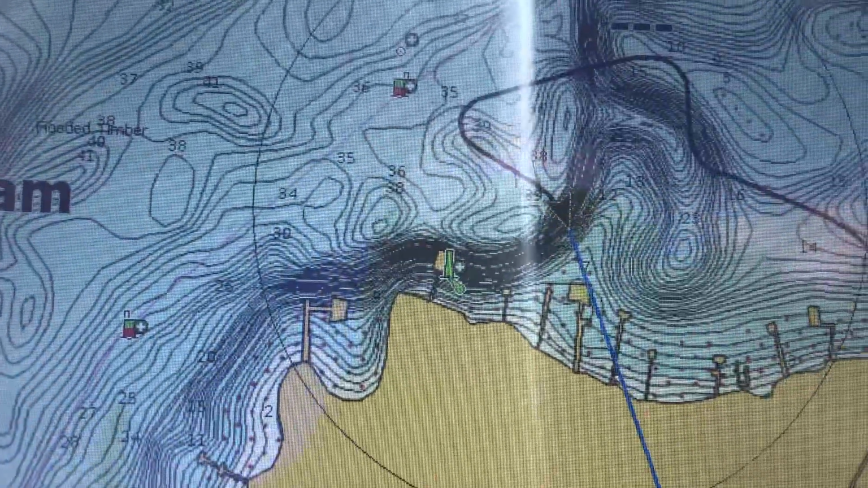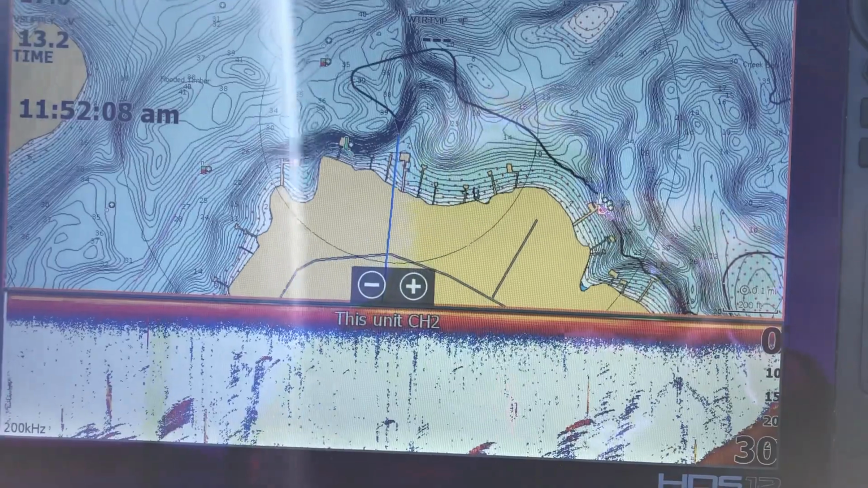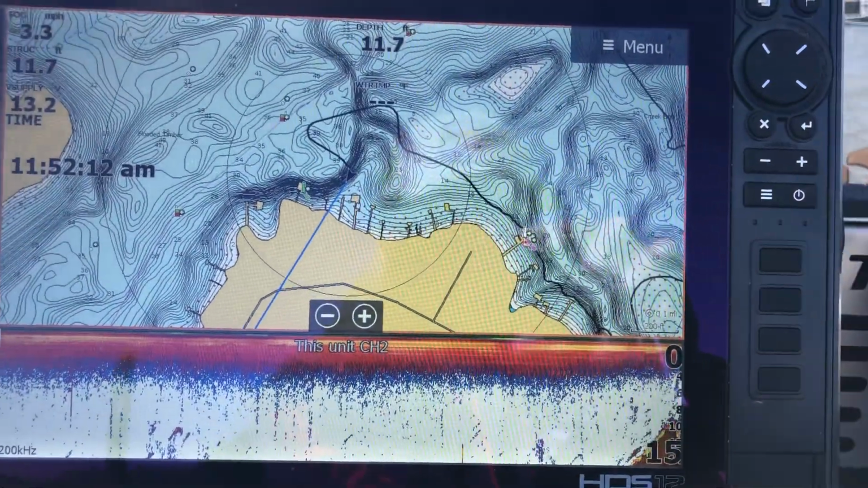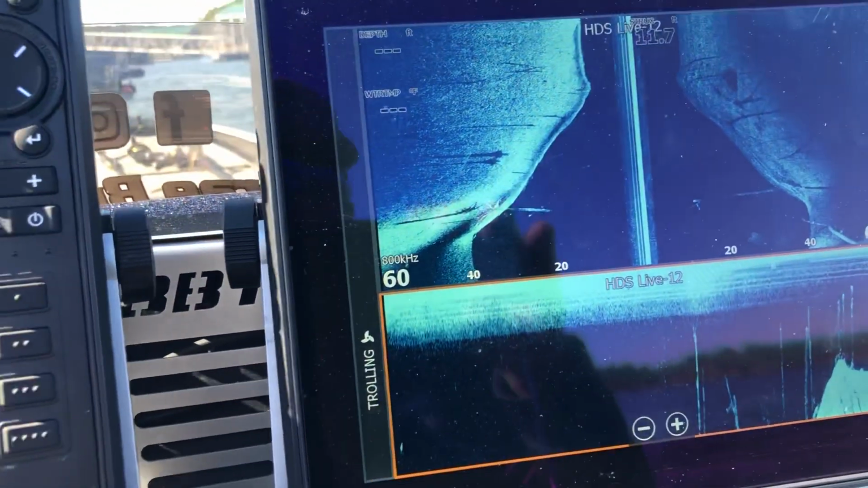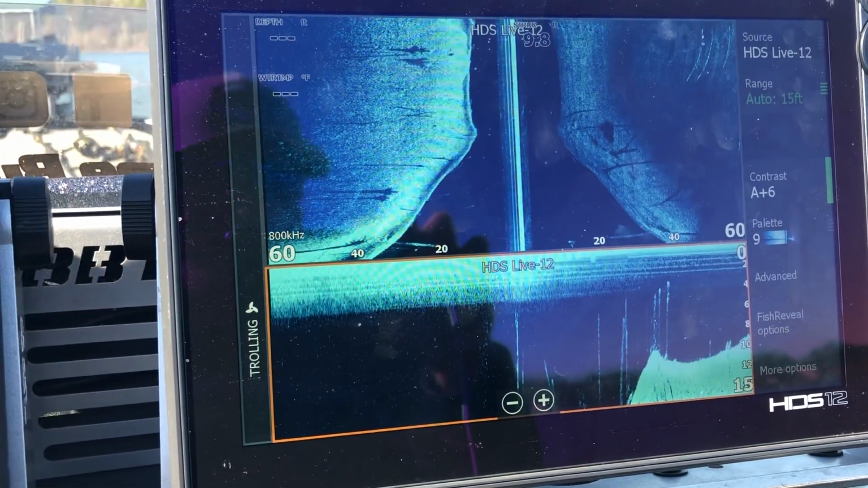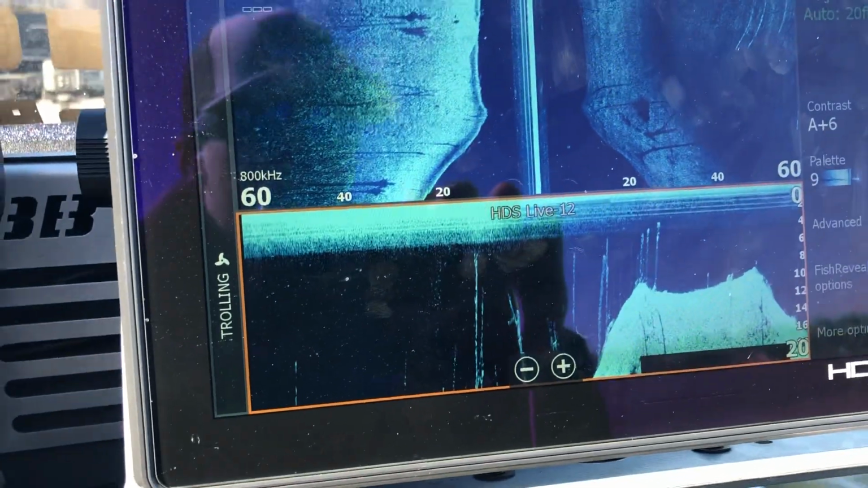You can see where that channel swing comes in real close. These docks are actually probably good ones to go and fish, see if there's anything up on them, but idle past them. One thing, there seems to be brush on every single dock. I've caught a couple on a drop shot doing that as well. I think I caught 4 on a jerkbait, 2 on a drop shot. I had one hang me up and break me off in the brush.